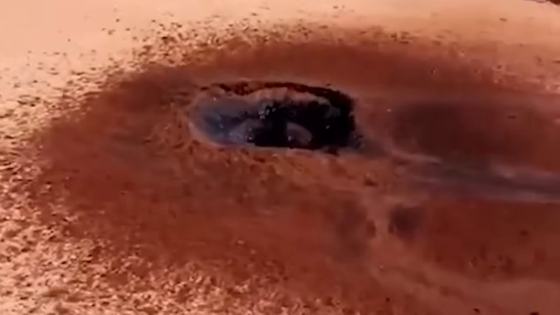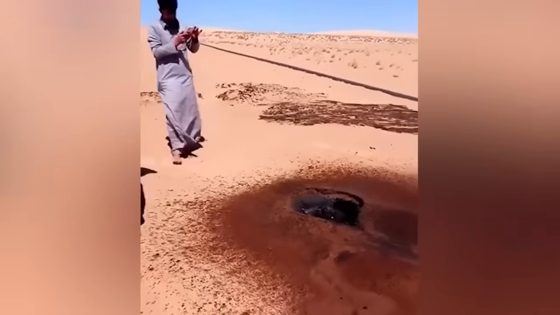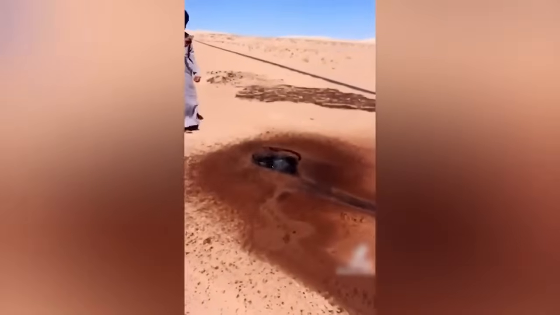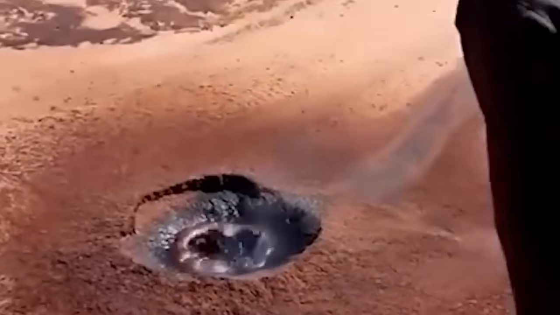Some said it was the pit of the Sarlacc, a beast believed to be living beneath the desert sands. The others called it a desert monster coming out of its hiding place. But in reality, it's actually neither of these, as it was a small reserve of oil found in the middle of Egypt's desert. And due to extreme heat, the oil looked like it was about to burst out of the small hole.